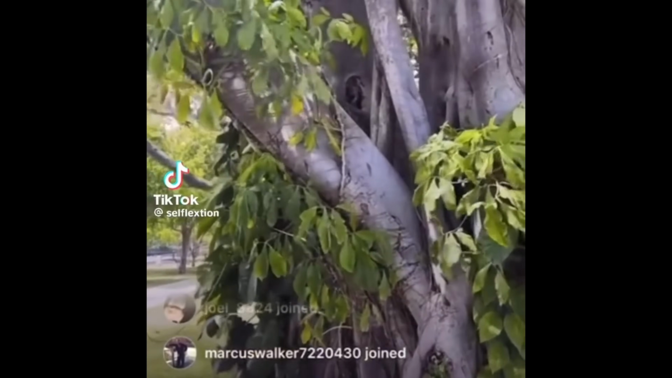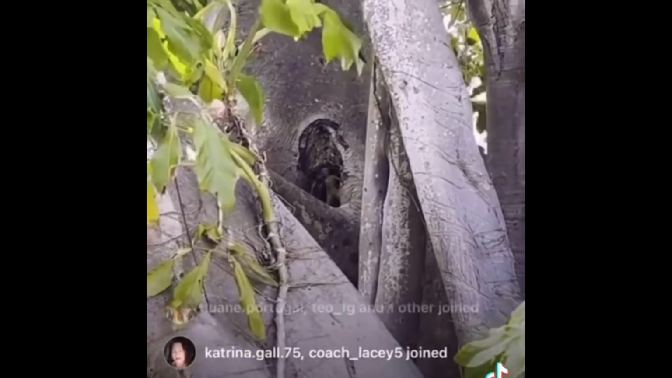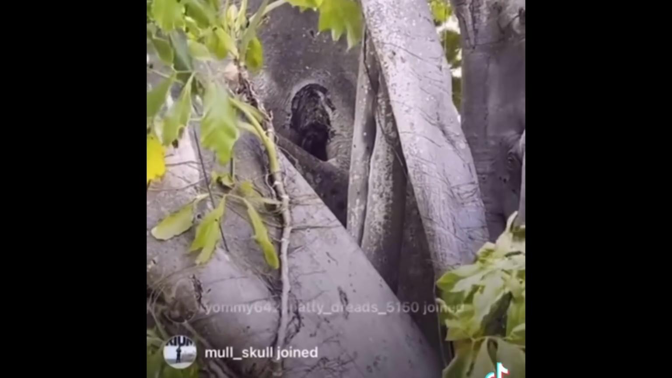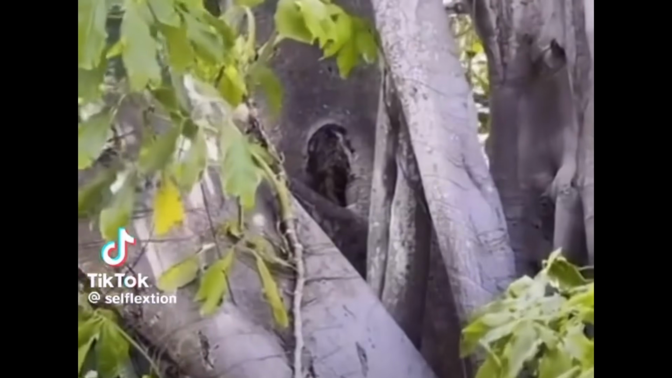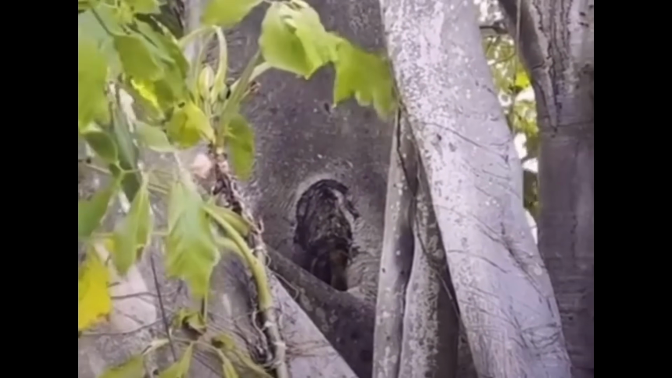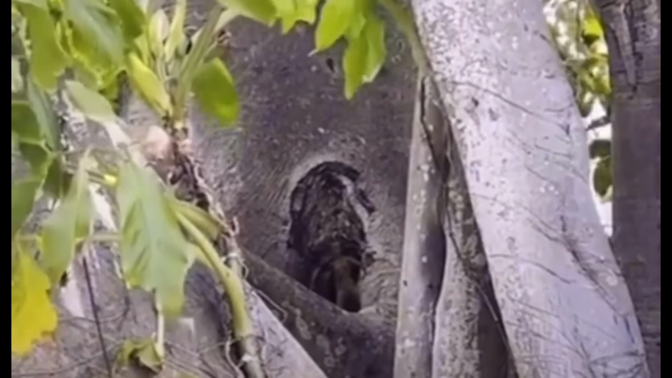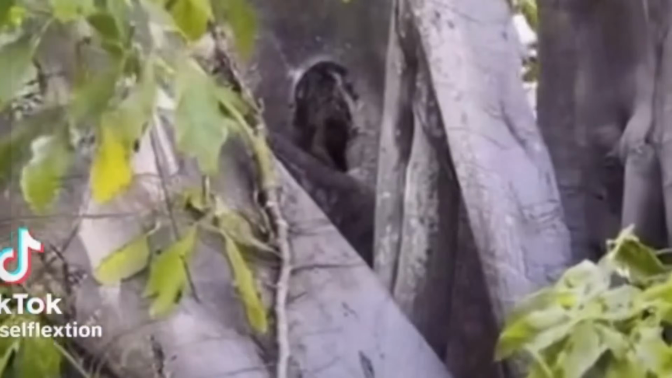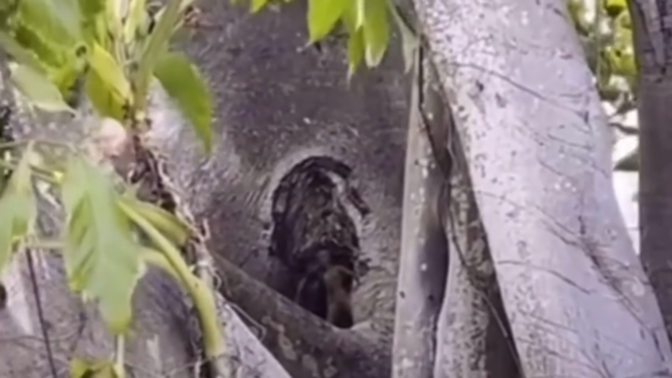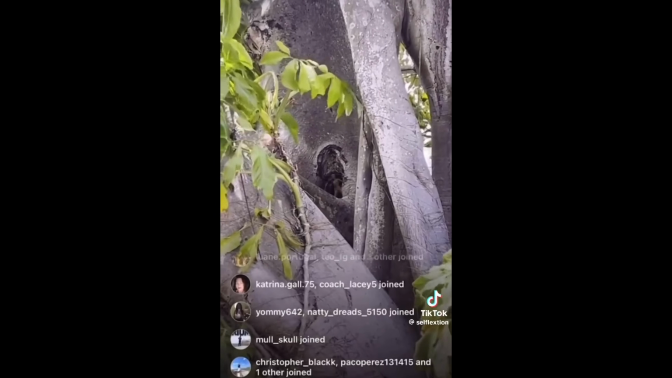He zooms in, and what we see doesn't make any sense. Within a hole in the tree is a tiny humanoid figure. It's very pale and skinny, and it's seemingly startled by the man's presence. Judging by the size of the hole in the tree, this extraterrestrial being looks to be only around a foot tall. And then it eventually sneaks back into the tree and returns to its place of hiding.